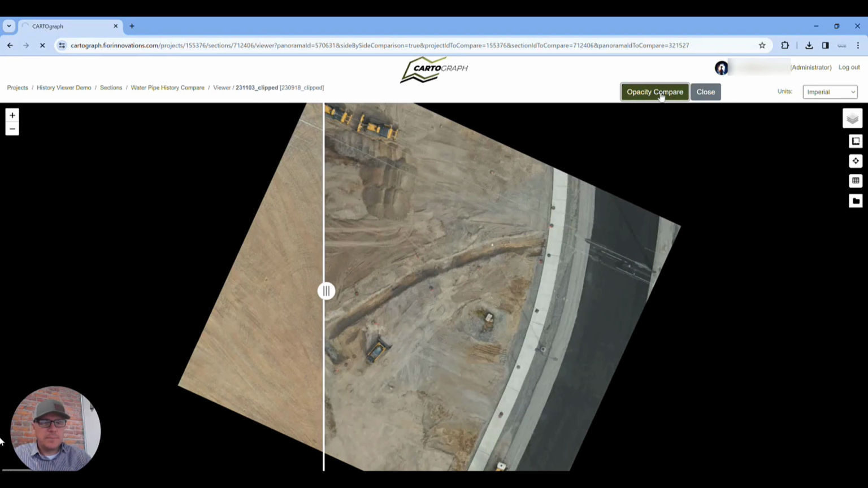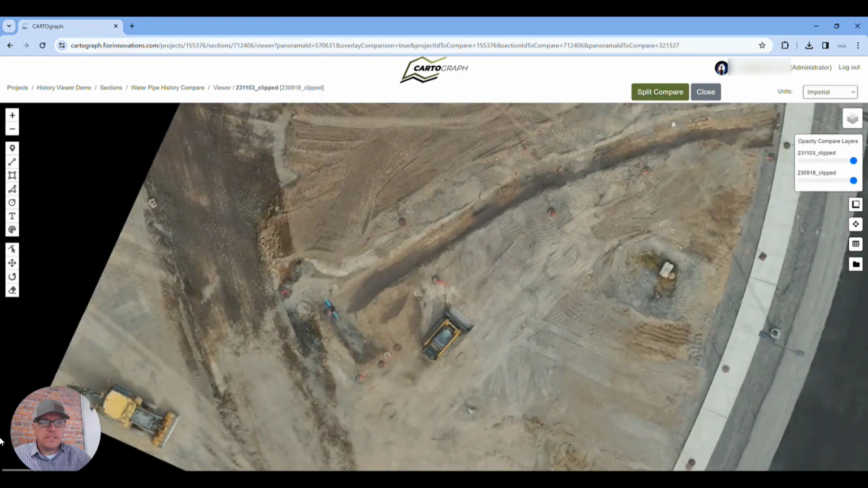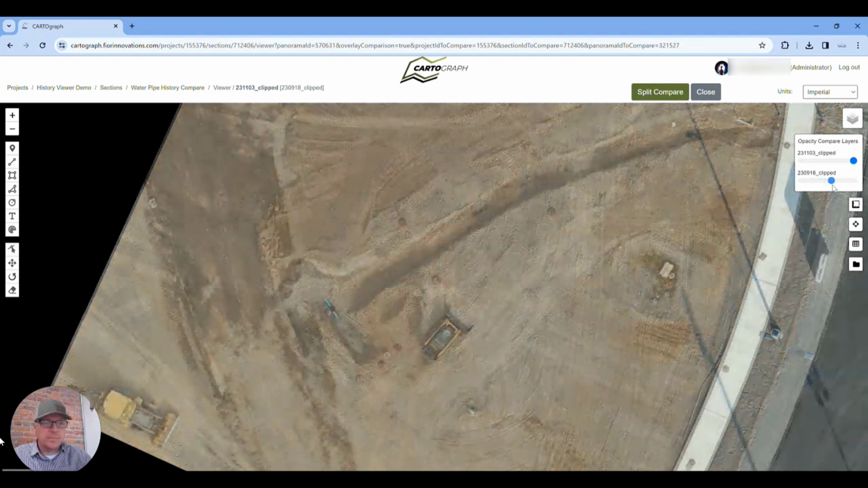So when you do opacity compare up here, we can also see how we can change the opacity of one of the base maps. So here's the current day, and here's a few days ago. And now we can sort of see those over time. And we do that because everything, again, is geolocated.